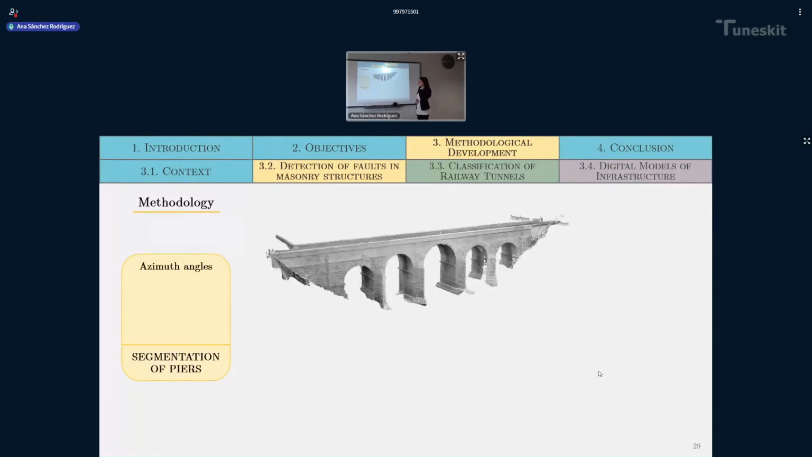Once we have the piers isolated, the next step is to distinguish each of their faces. How do we do this? Well, we have the azimuth angles of each point in the piers, and moreover, we have the bridge orientation.